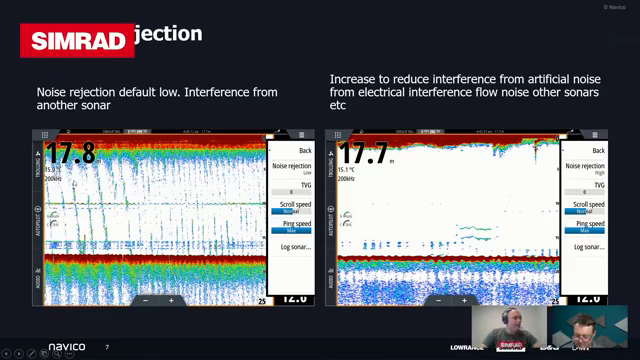That will tell you there's somebody else fishing near you using 200 kilohertz. Or if you've got a bigger boat, you might have two sensors on there, so it's probably worth having a look at being able to turn one off. If it is someone else fishing nearby, effectively what's happening is you're picking up their signal as well. By increasing the noise rejection value, we change the pulse repetition frequency of our sonar. So we change the rate at which it's firing, and that helps reject or ignore some of those other returns that are coming back. The side effect of having that noise rejection set quite high is you'll see the image becomes a little bit more grainy and not quite as well defined.